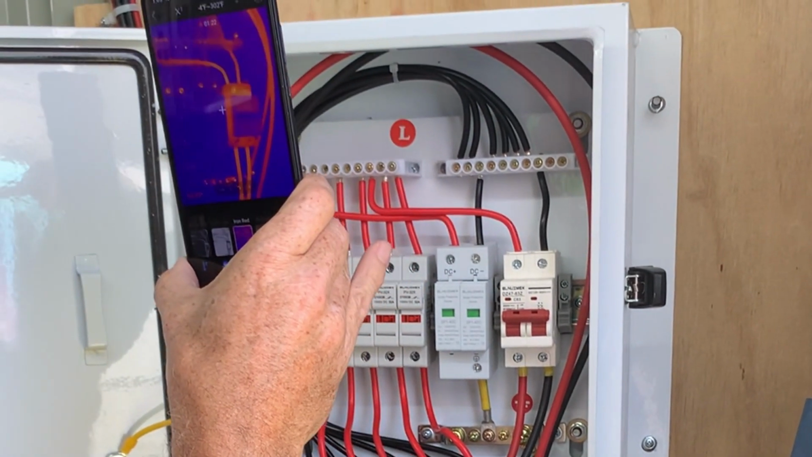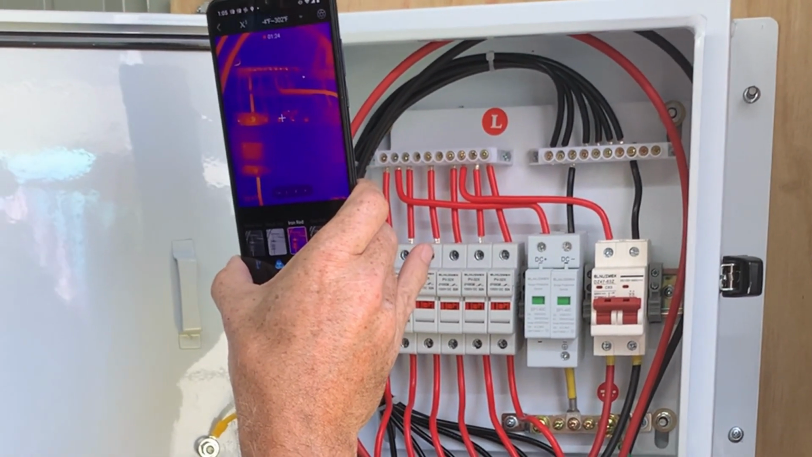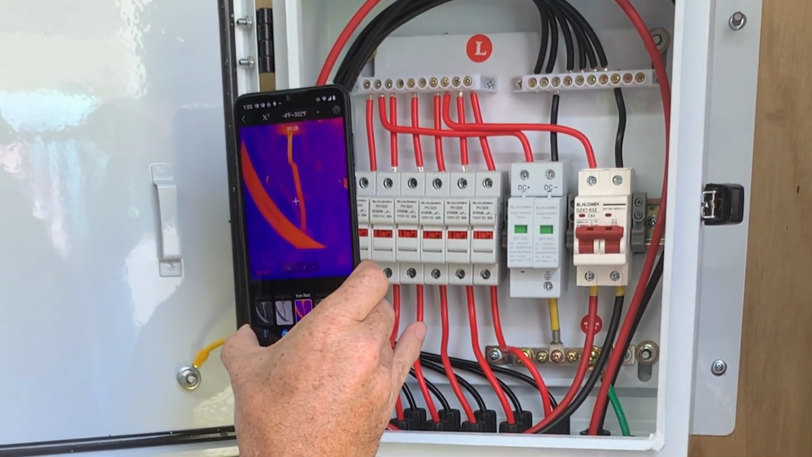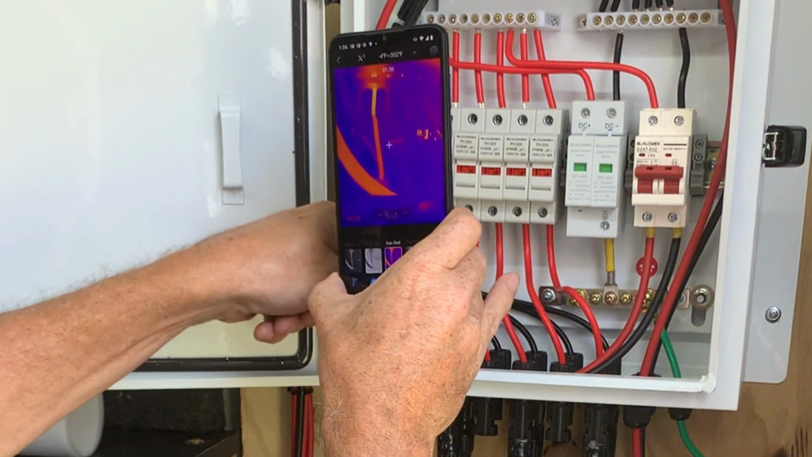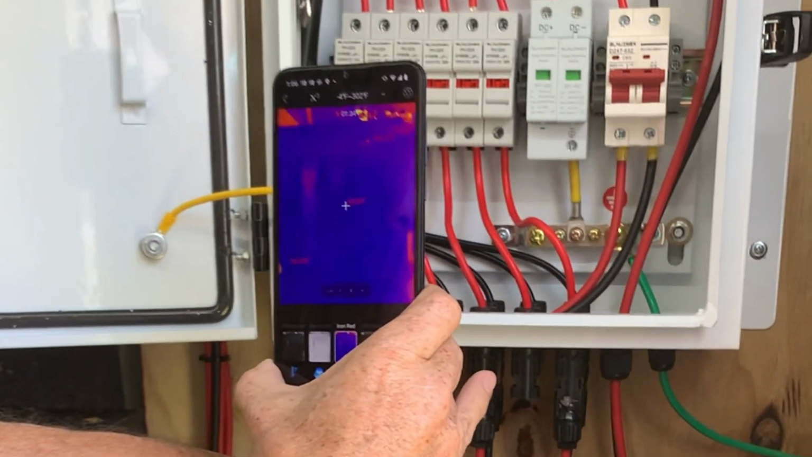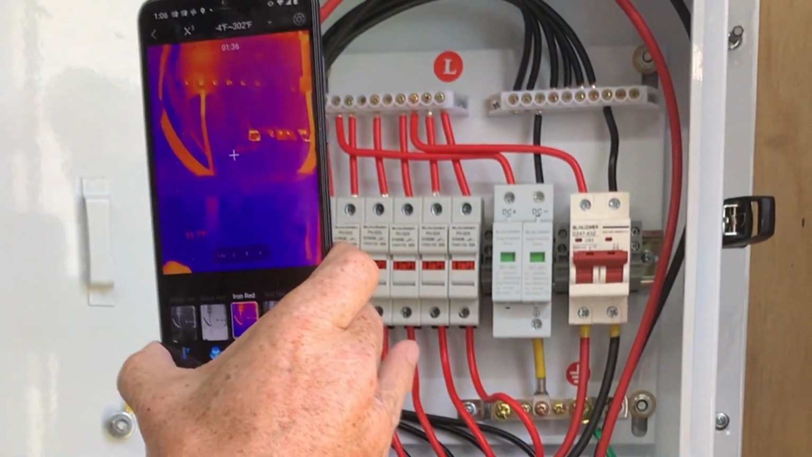As you can see, of all of these items here, this one line coming in right here is really the one that's lit this board up. Let's see if we can identify which one it is.